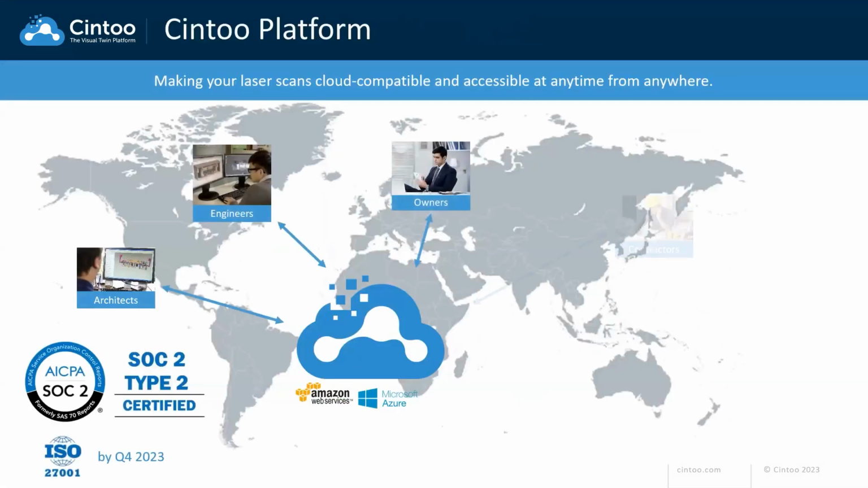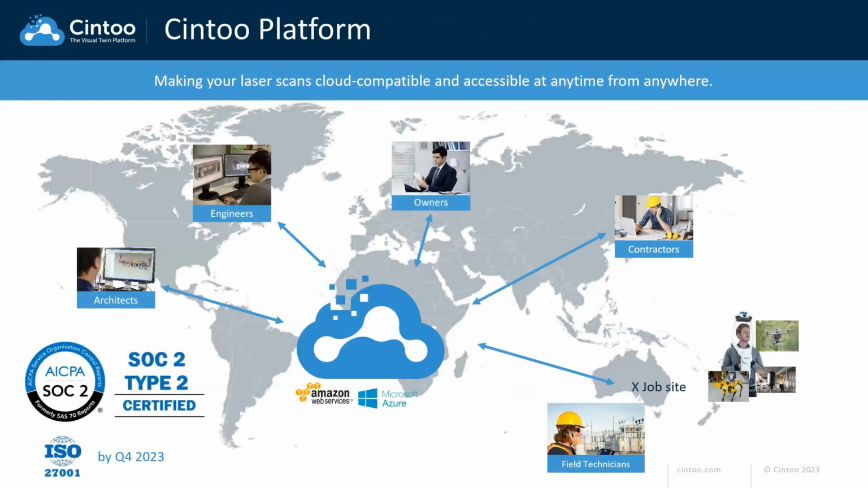And the way we do this with our technology in our platform, we allow you to work with your scan data in any location. By any location, I mean we have all the servers for Microsoft Azure or Amazon AWS servers all over the world. So whether you're in Asia, Europe, US, South America, and so on, you can choose one of these servers and then host the data securely.